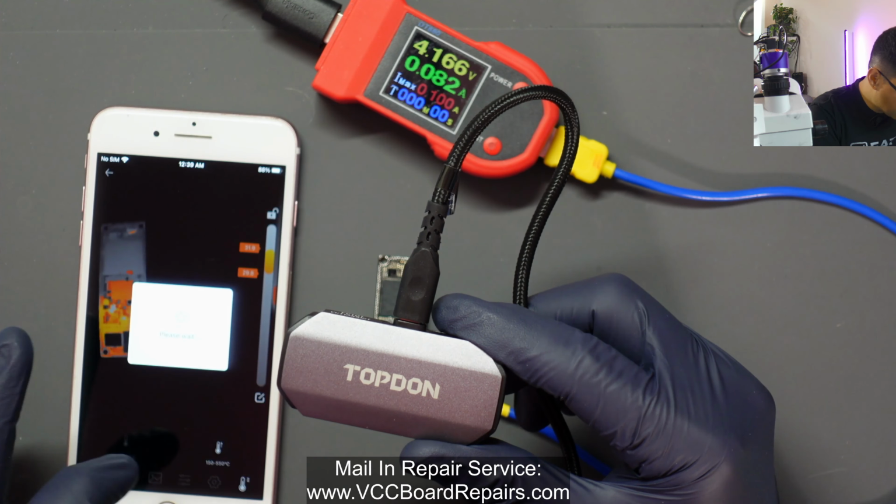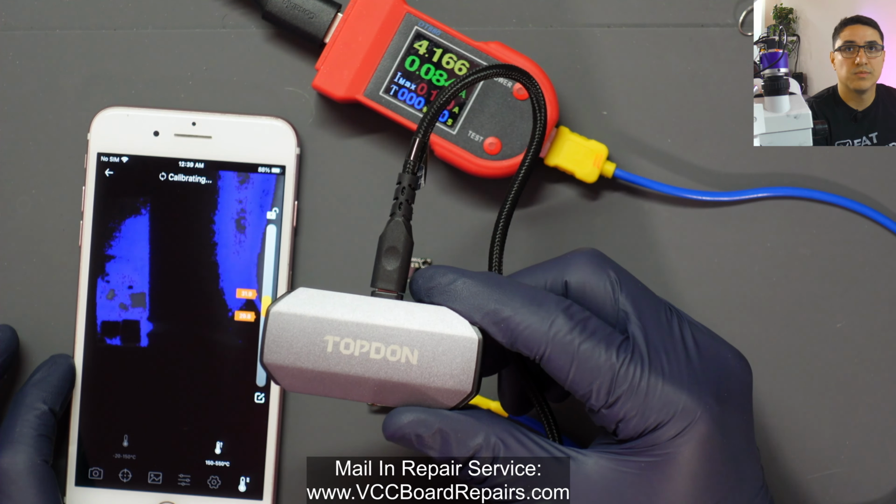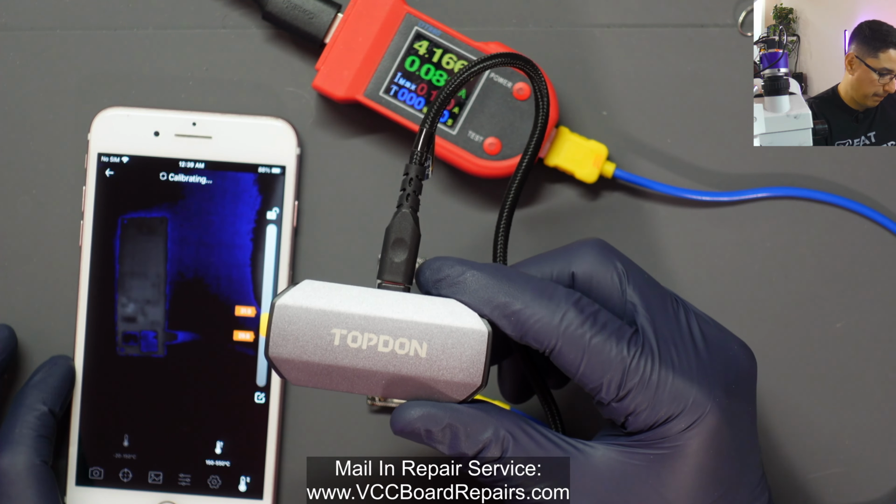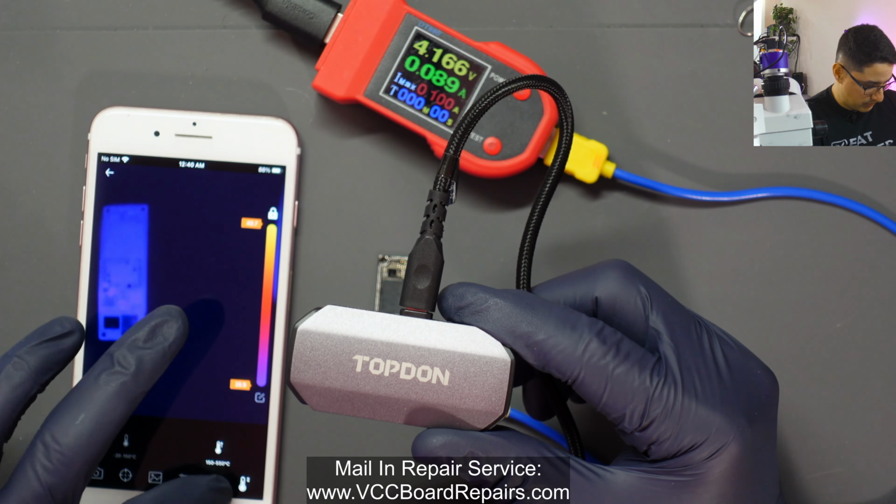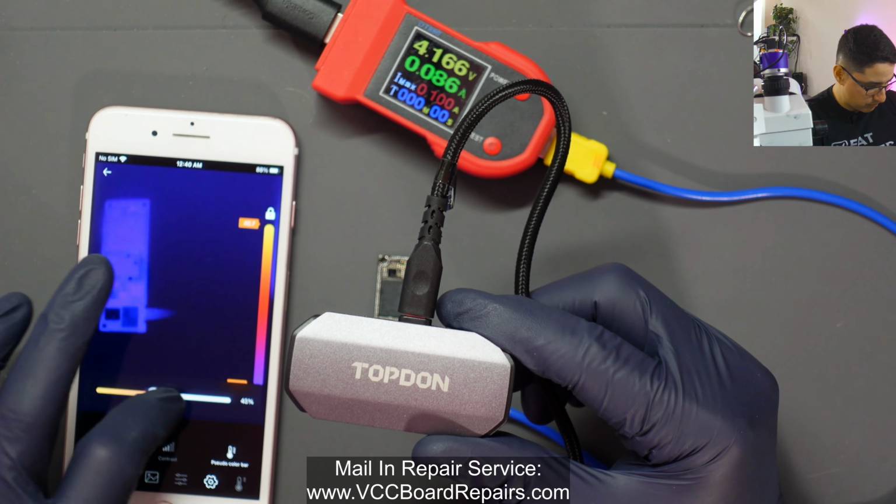Maybe if I change the temperature range, see if this helps. Let it calibrate. All right, so let's push that lock button. Let's change the contrast, brightness.